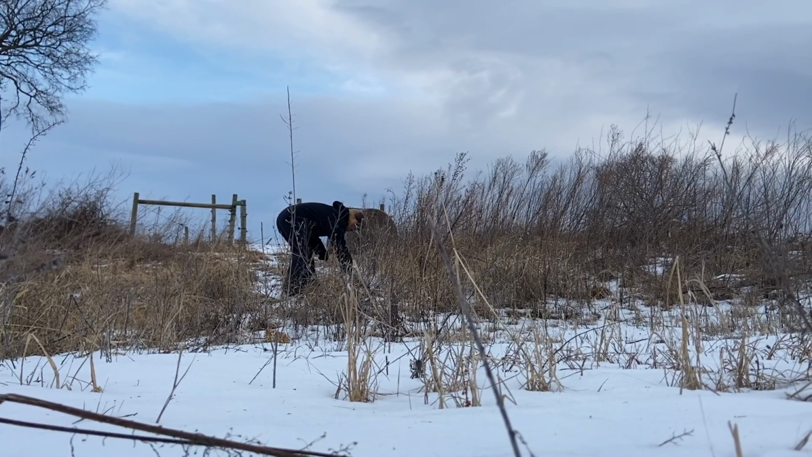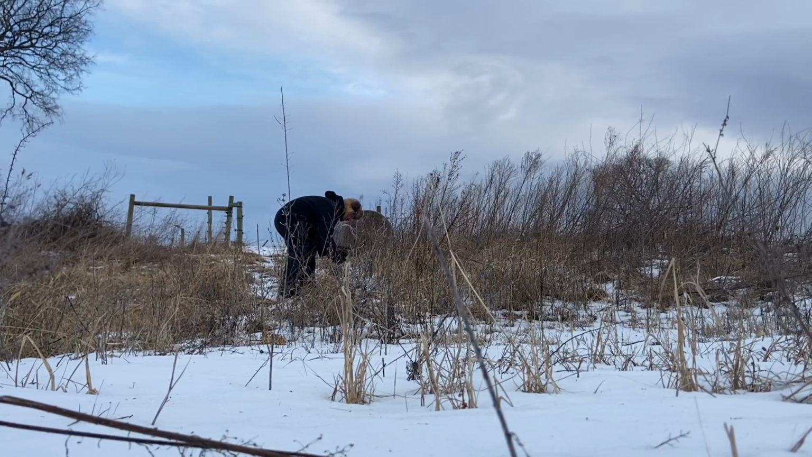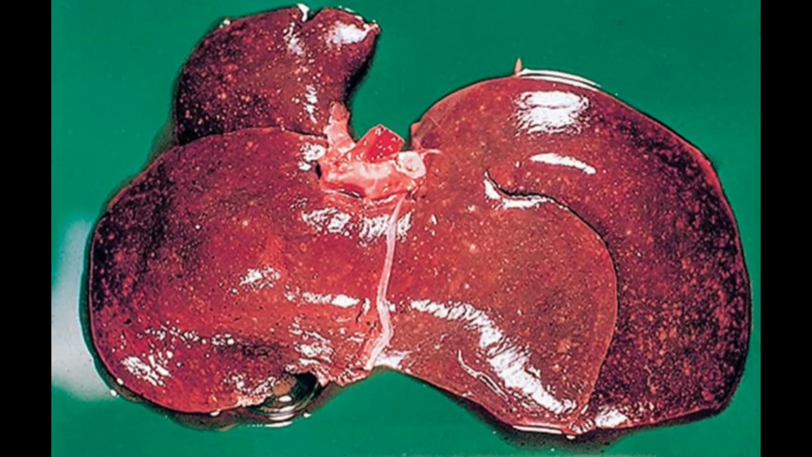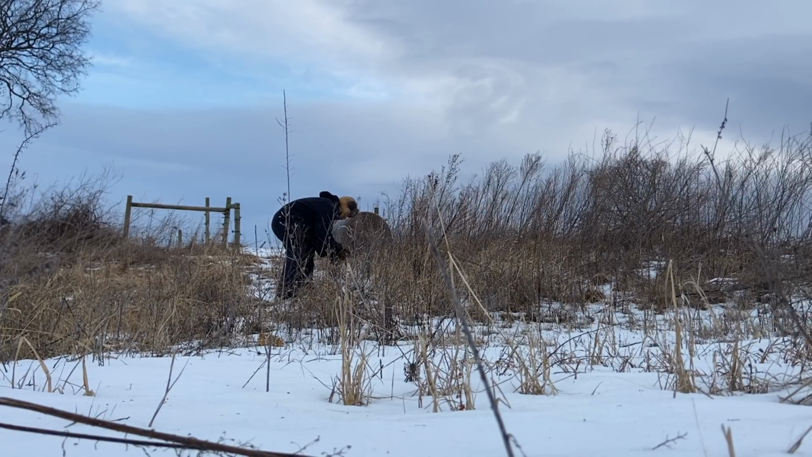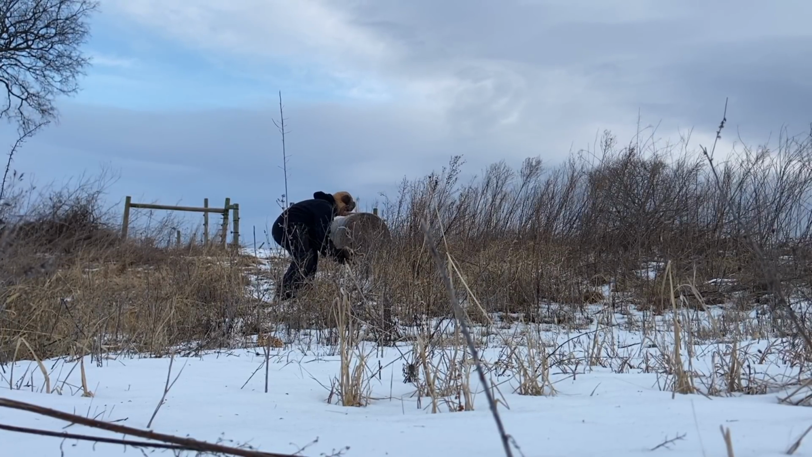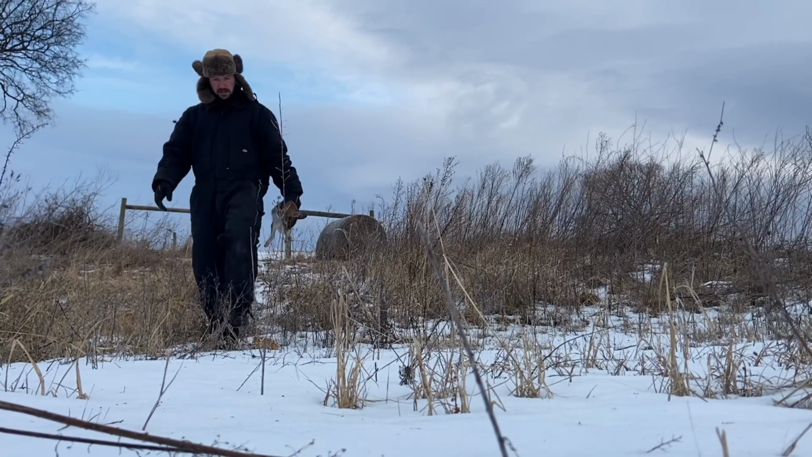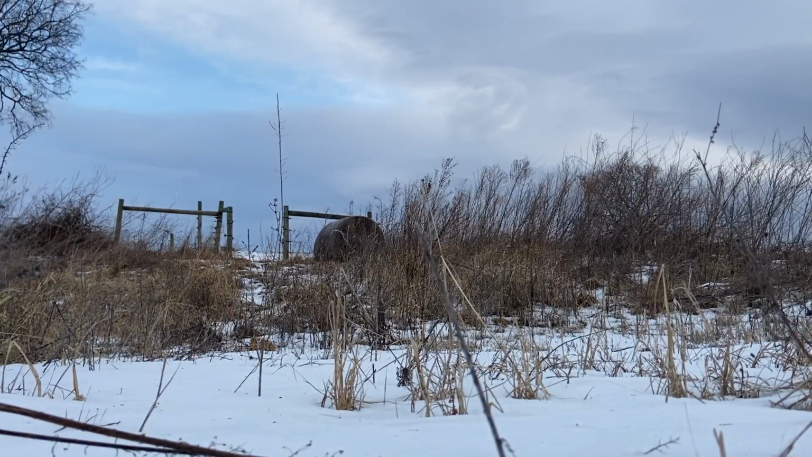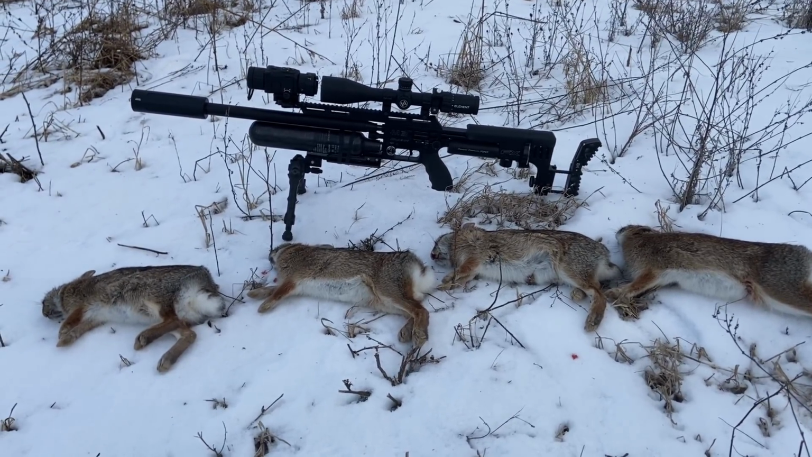It's easy to spot though, because when you open up the rabbit or squeeze the guts out, you can literally see it all over the liver. It would be like tiny white blisters all over it. If you see that, leave it for the wild animals. Don't take that home. It's just not worth the risk. It should be noted that you can kill tularemia bacteria by cooking it. However, now you have to worry about all the kitchen prep tools that you used, sanitizing those. So, your call.